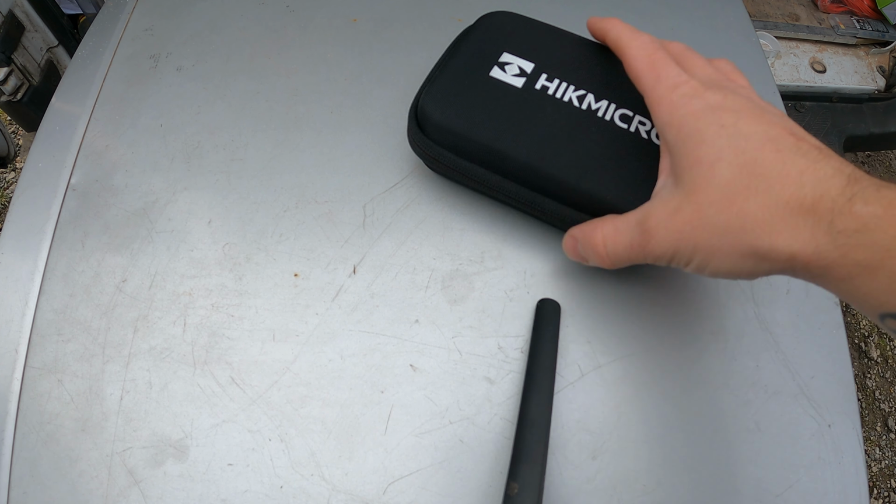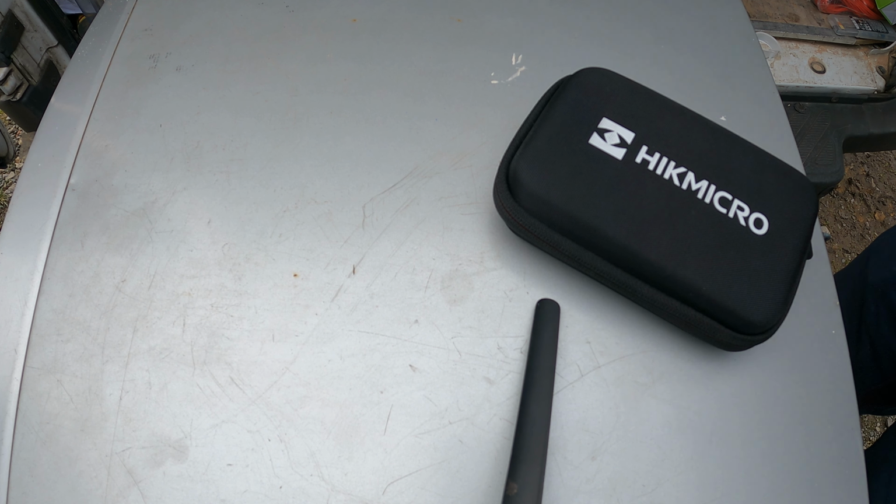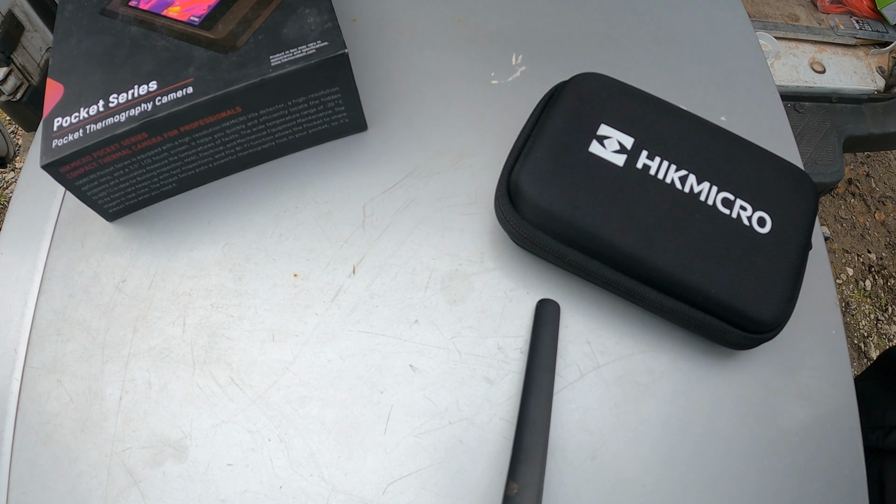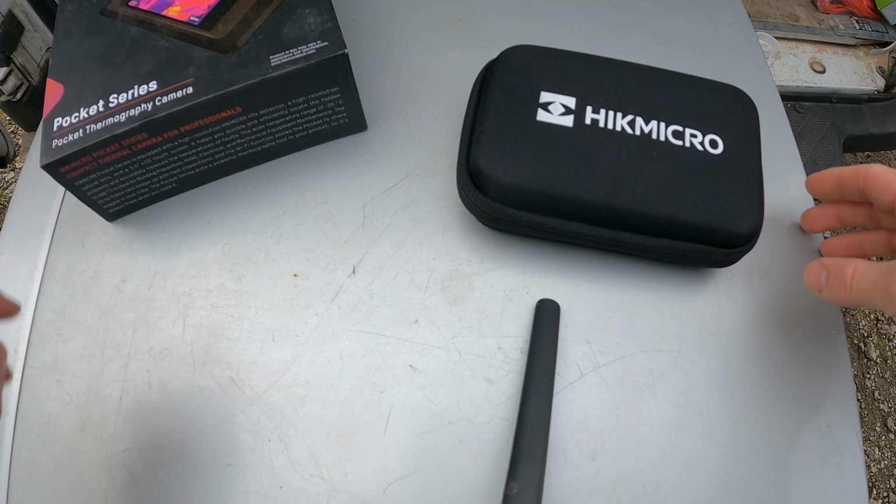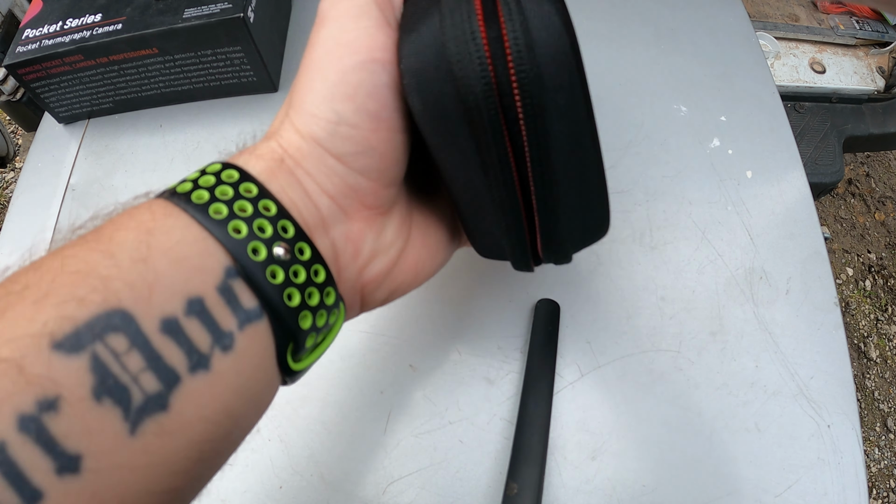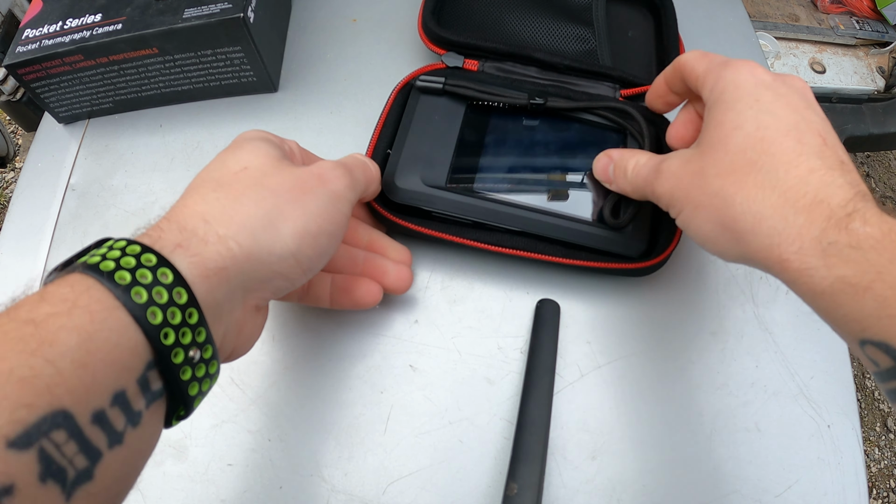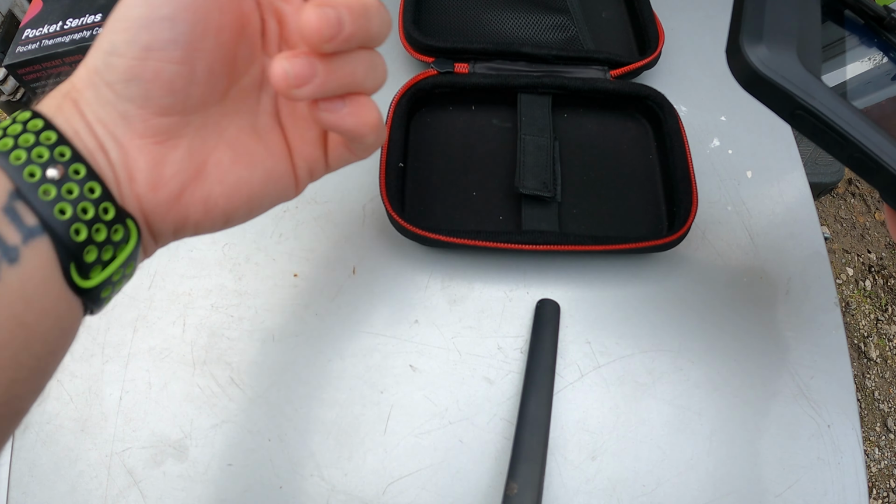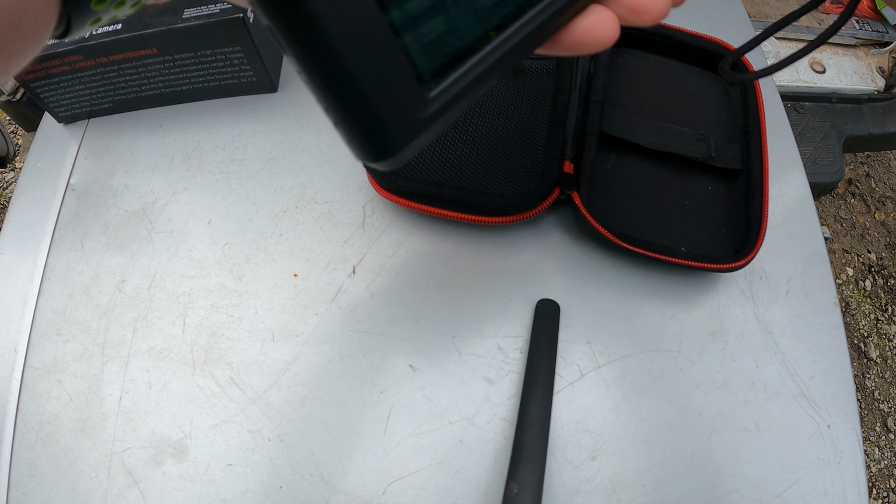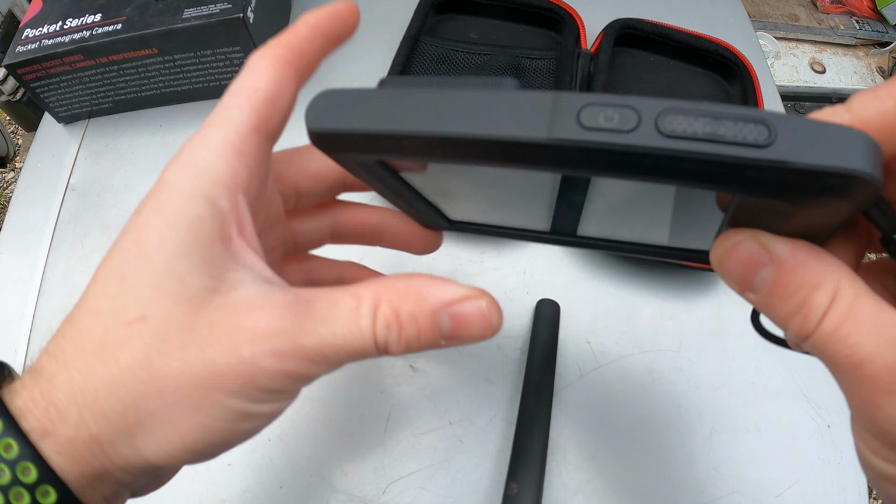Right, this is how it comes. Nice little carry case. Obviously it comes in the box as well, which is nicely battered because it has been in the back of my van, but luckily it's been in this case. So let's just move this out of the way, get into this wonderful little case. It comes with a charging cable, which is actually at home because obviously I have been using it. It's not just for show. I have been using and charging it.